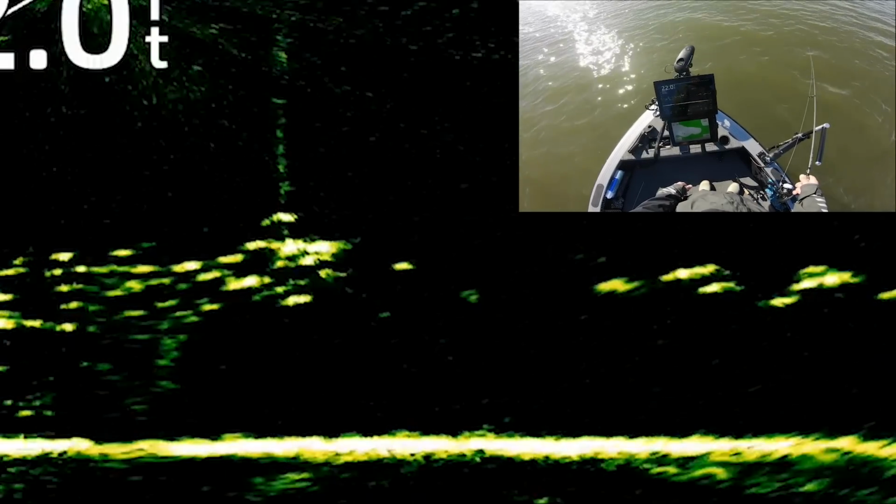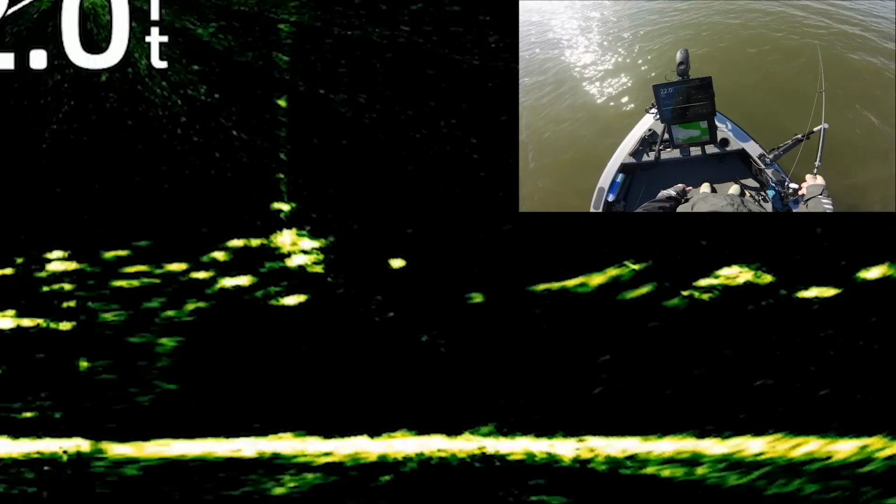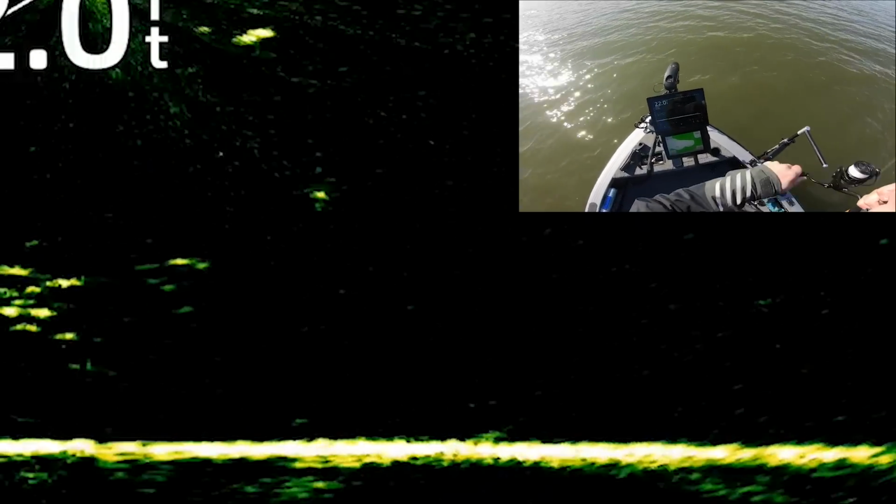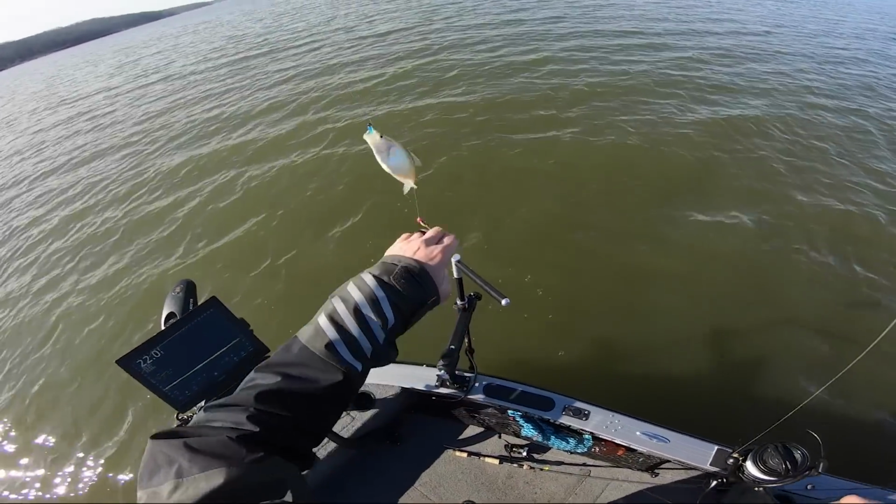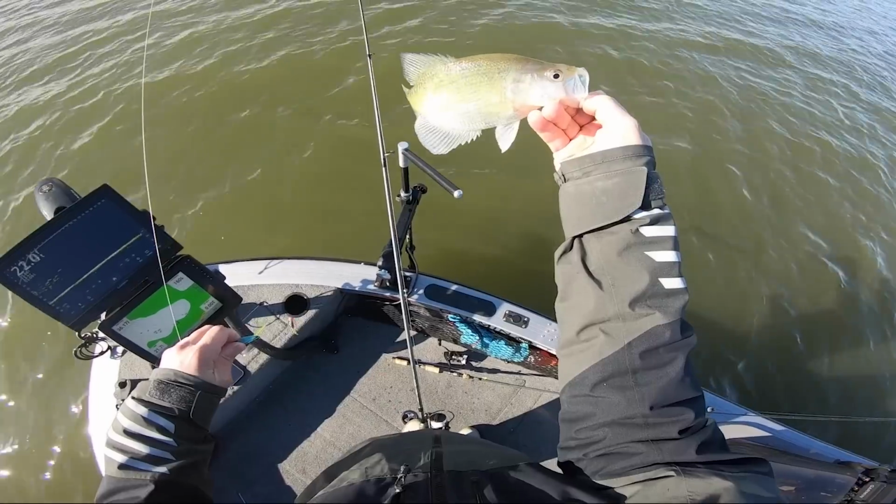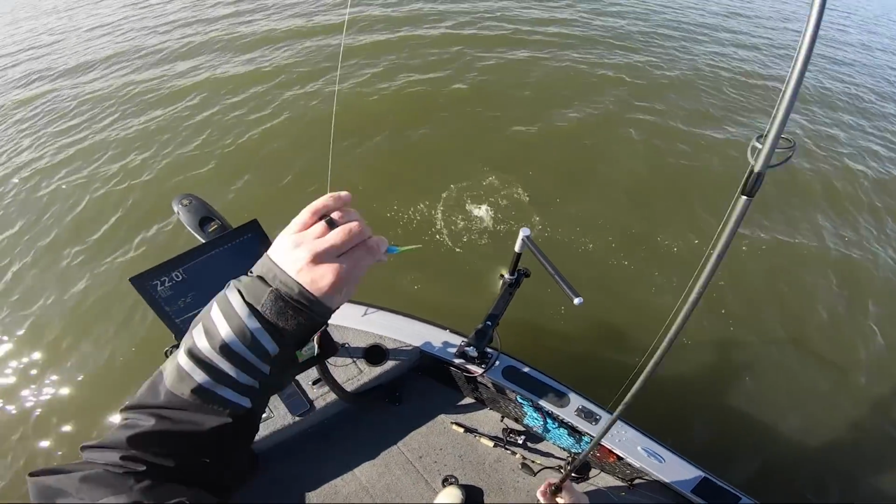Got a nice group coming in from in front of us here. Let's see if they stop by and join the party. Moving pretty quick. Got him. Got a roamer, a little better one. Probably would make 10. Maybe. Gotta find some better ones though.